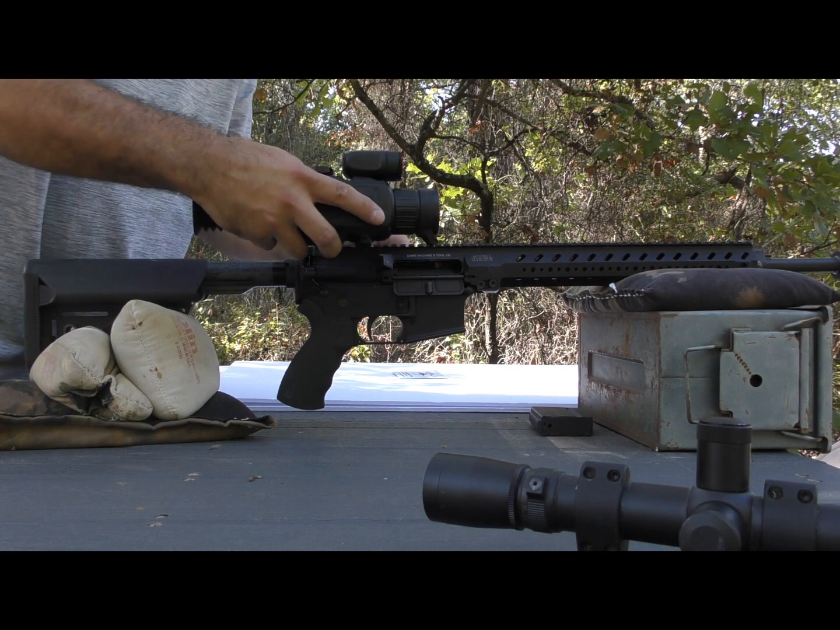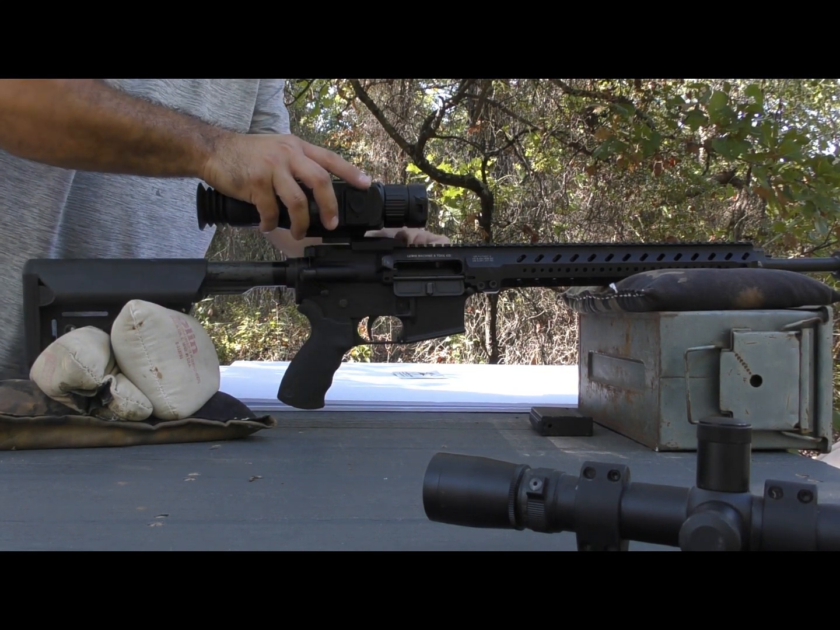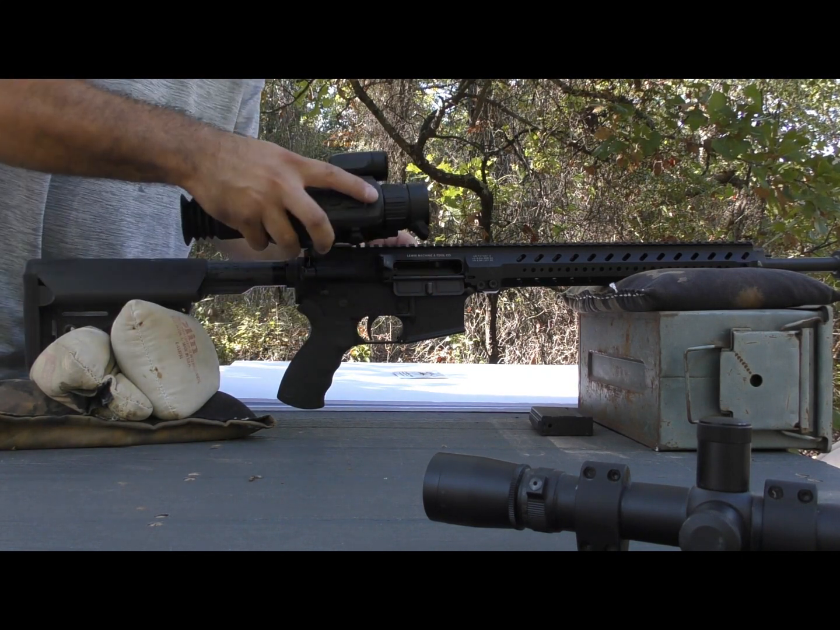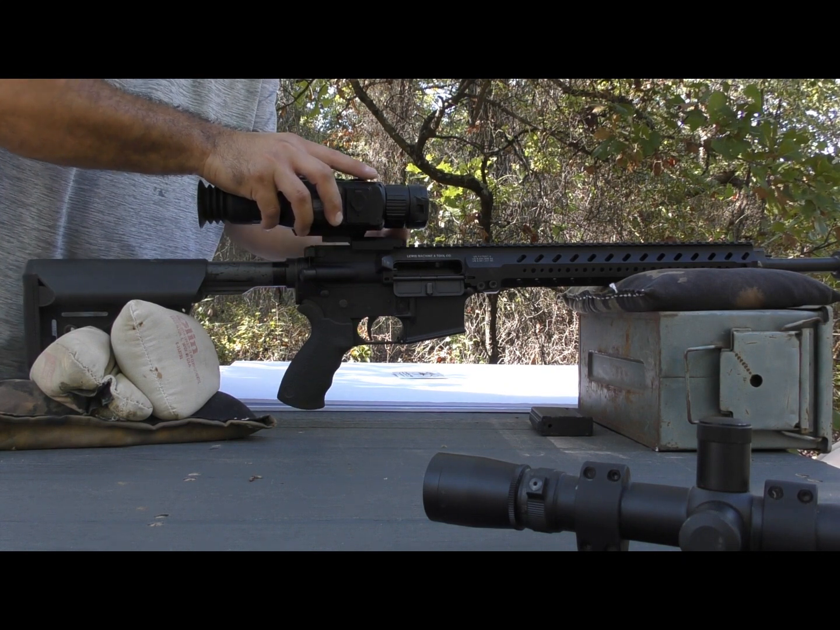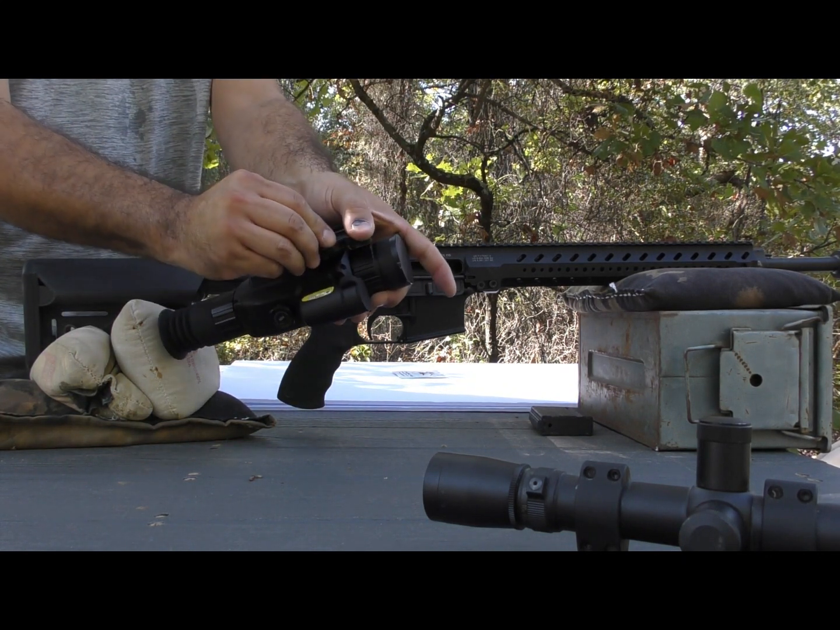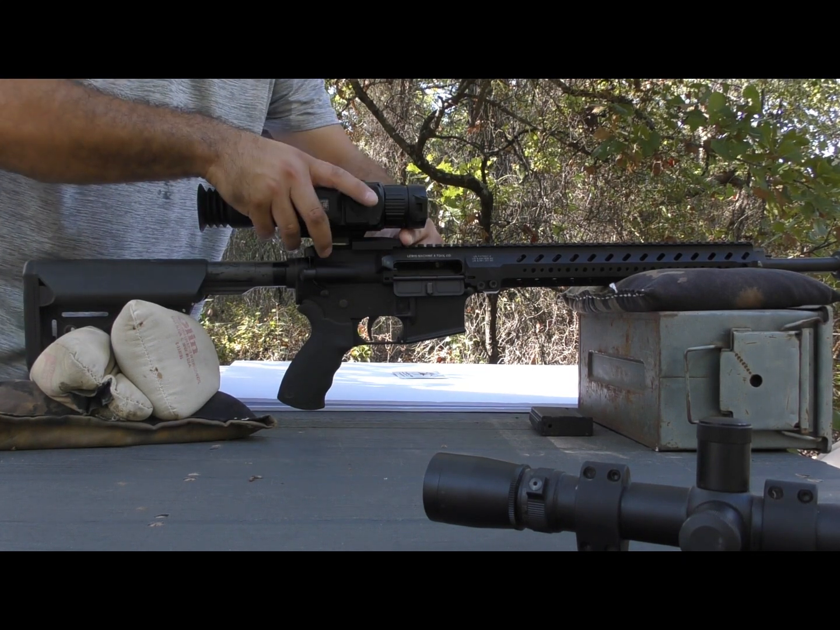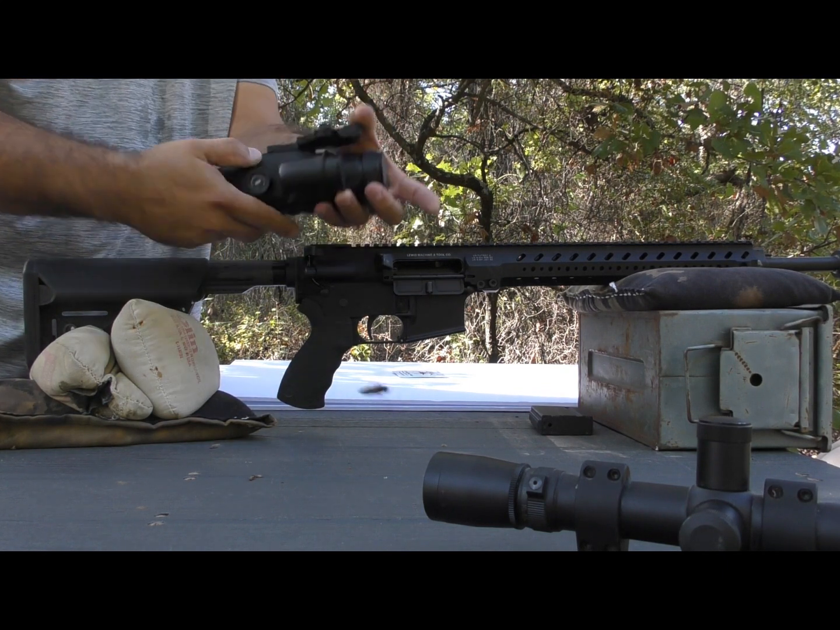3. Nope, still too loose. 1, 2, 3. That was better. Let me go 2 more clicks. I'm able to do this, well, very moderate finger pressure. You shouldn't have to bang it on and bang it off. 1 more click.